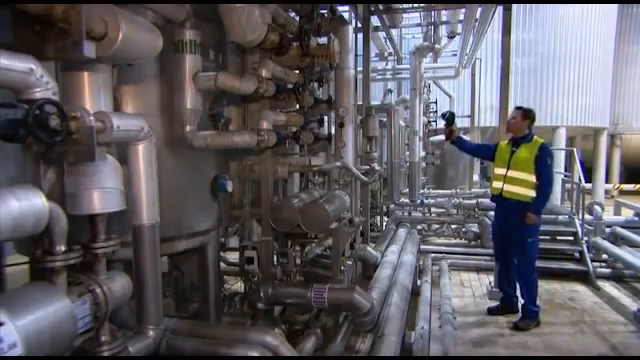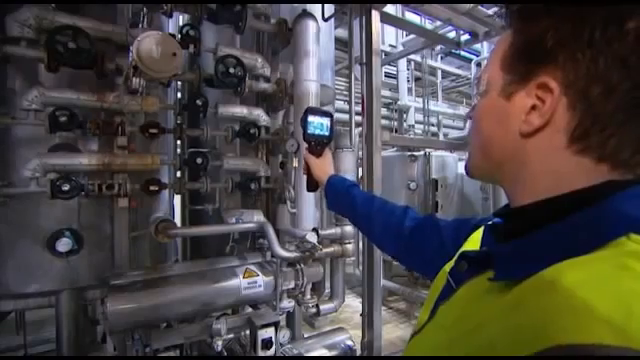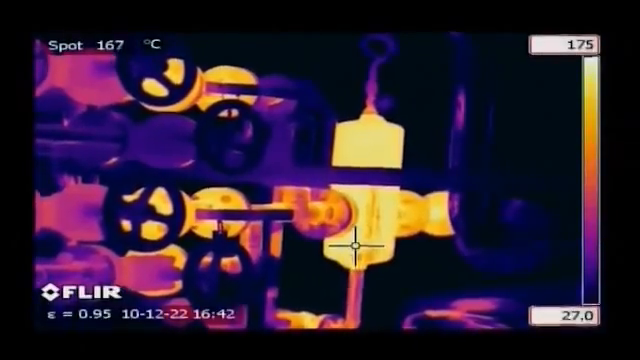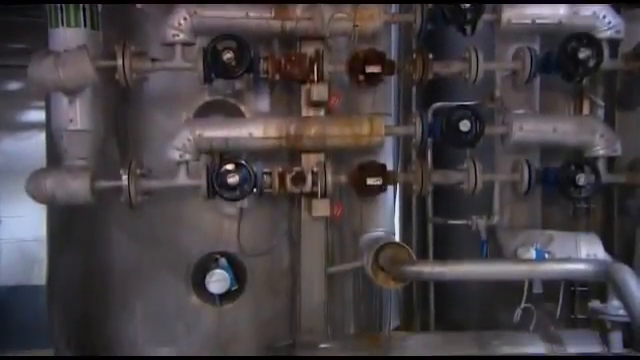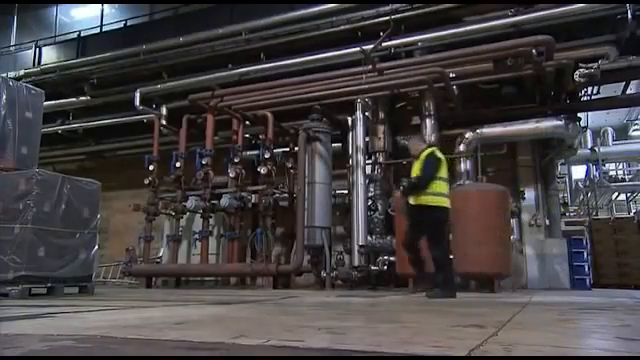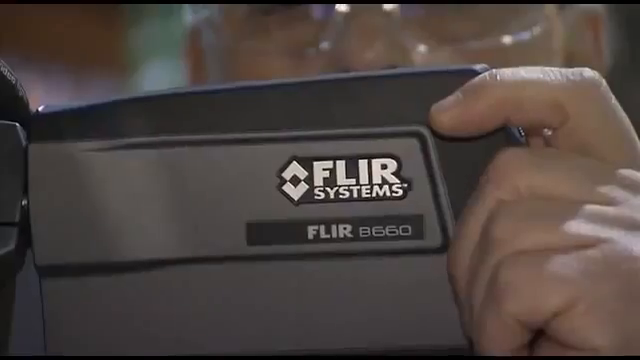A thermal imaging camera can quickly give an overview of the entire installation. There's no need to check each pipe individually. Thanks to analysis tools like spot meters, line profiles, areas, isotherms, and many more, potential problem areas will be clearly identified, and the repairs can be done before real and sometimes dangerous problems occur.